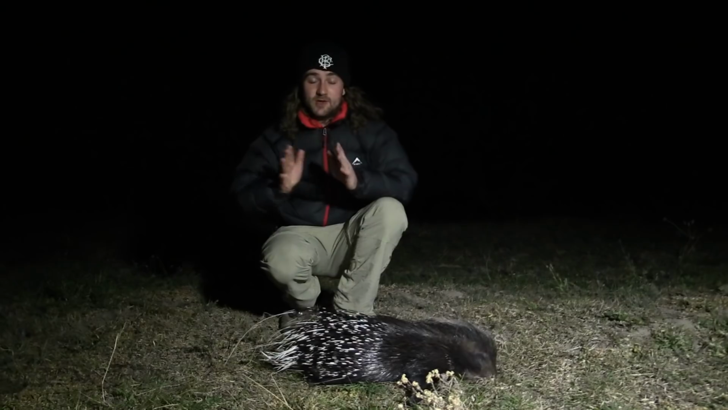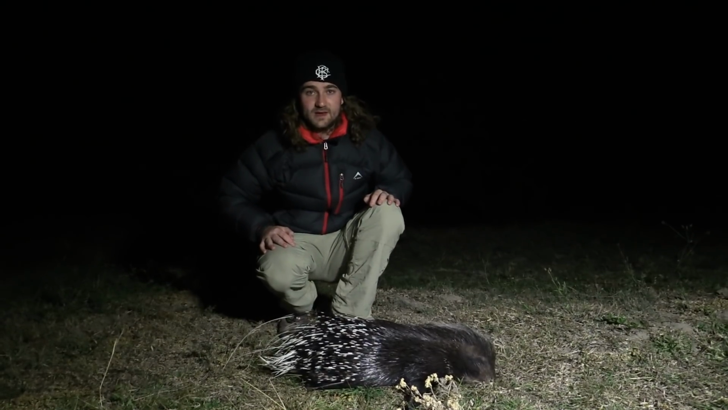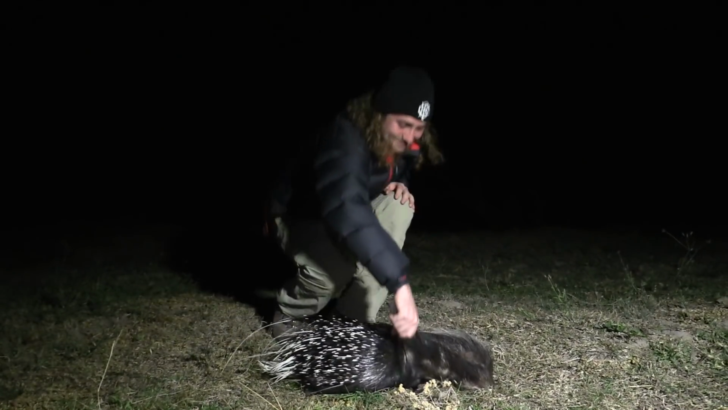He didn't see us, he was walking straight towards us, and when I felt comfortable taking the shot I squeezed off the trigger. I was actually aiming for the head, but he moved a little bit and I got him straight through the heart and lungs. He ran off. I was a bit concerned at that point, but after about 10 or 15 meters he slowed down, rolled over, and he was dead in a few seconds. So very happy with that. Good. I was about to pick him up by his back legs and then I was worried about getting sparked. There you go.